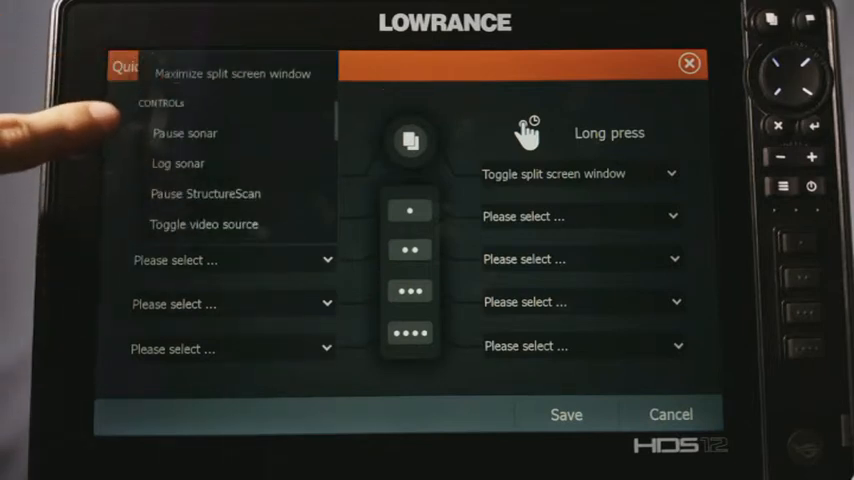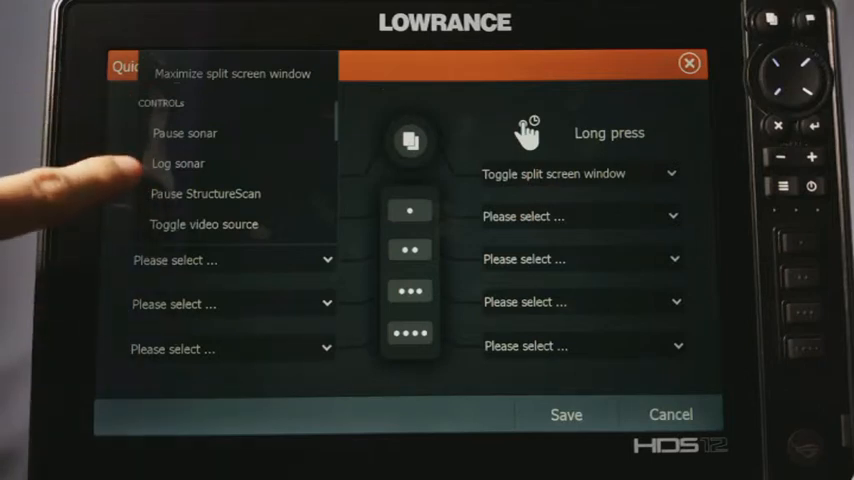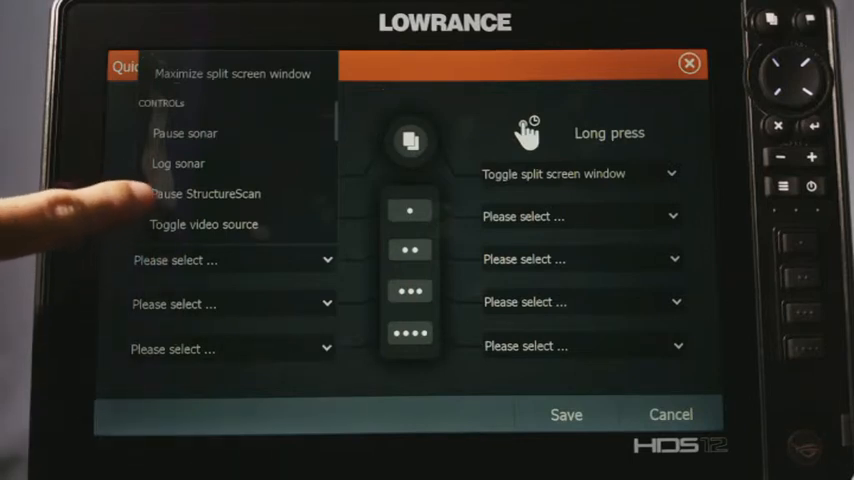Now going up, the next one is going to be your pause sonar. So that just does like the stop sonar menu. Now you have a log sonar, which is actually really convenient if you're recording a lot of logs for like the Genesis live maps and things like that. Just at a quick press, you can pull it up, save your log, or you can even stop it if you need to. Now you have the same thing right here.